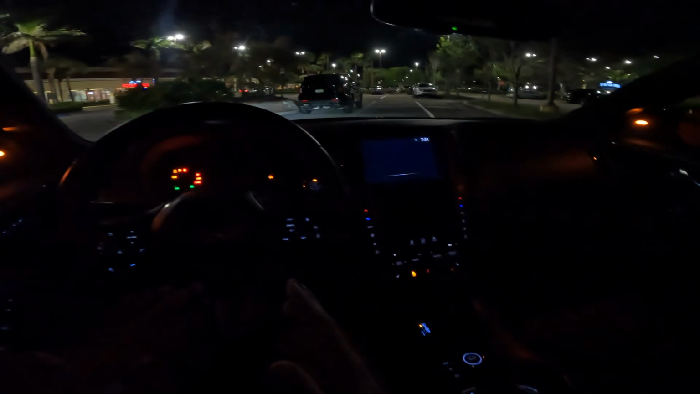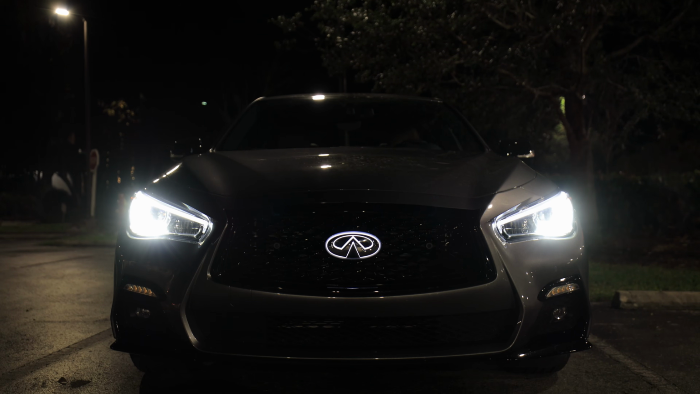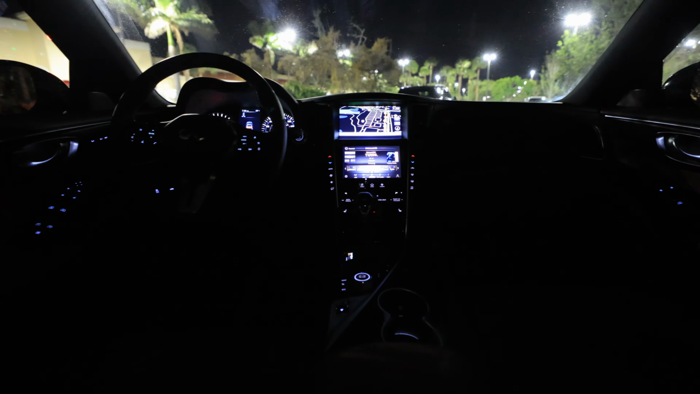I'm in the 2023 Infiniti Q50 Sensory. This comes over $50,000. It gives us some features in here with ambient lighting, enhanced ambient lighting, like in the cup holders. It's actually a pretty cool experience, despite this vehicle being a little long in the tooth. It came out, oh gosh, what was it, 2013, a 2014 model year.